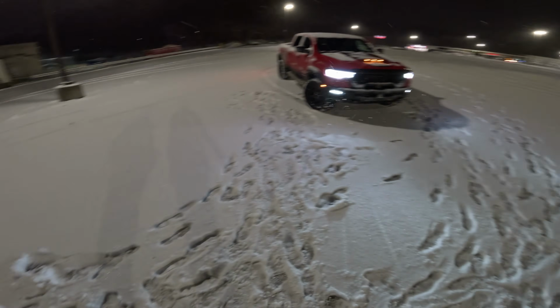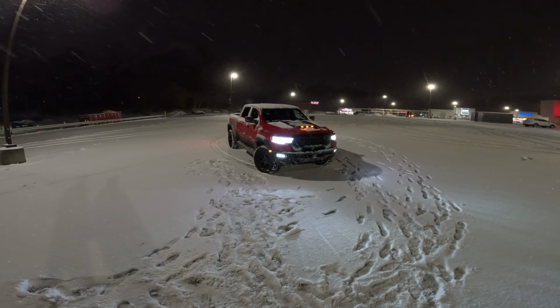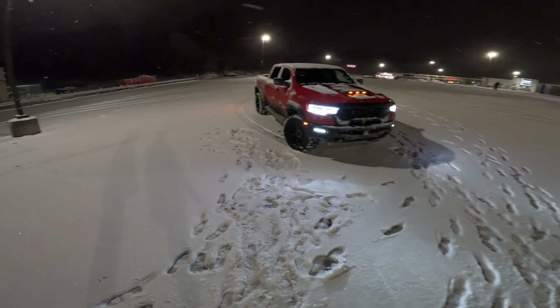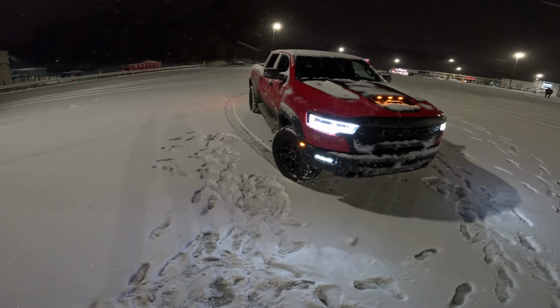Luckily we have some snow. It's been snowing on and off this week, but we finally got some nice real snow on the ground over here to really put this truck to a little bit more of a use than just some daily streets. And what do you think of some of the good off-roading, I guess, snow features of this truck? I would say definitely the four-wheel drive system. Four-wheel drive system is pretty good.